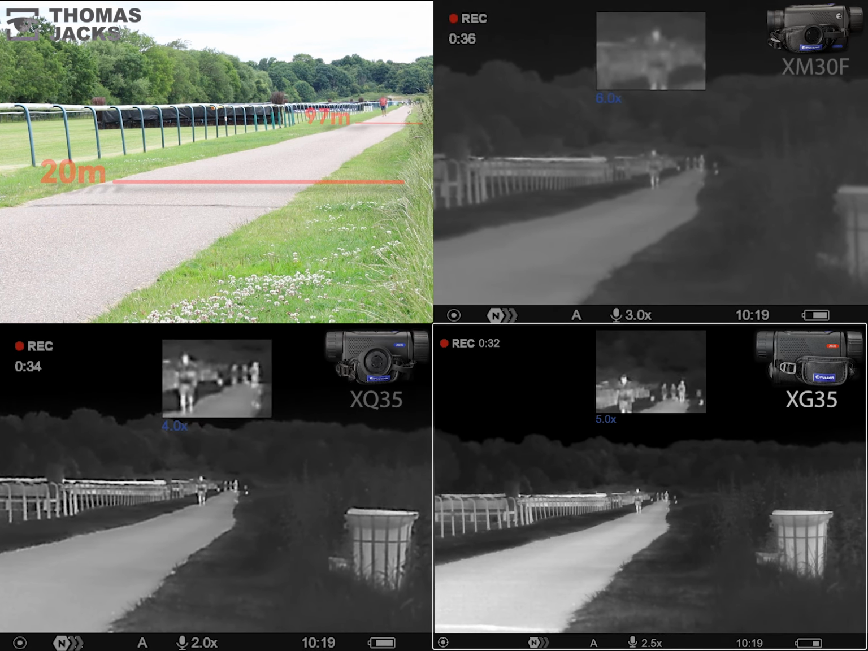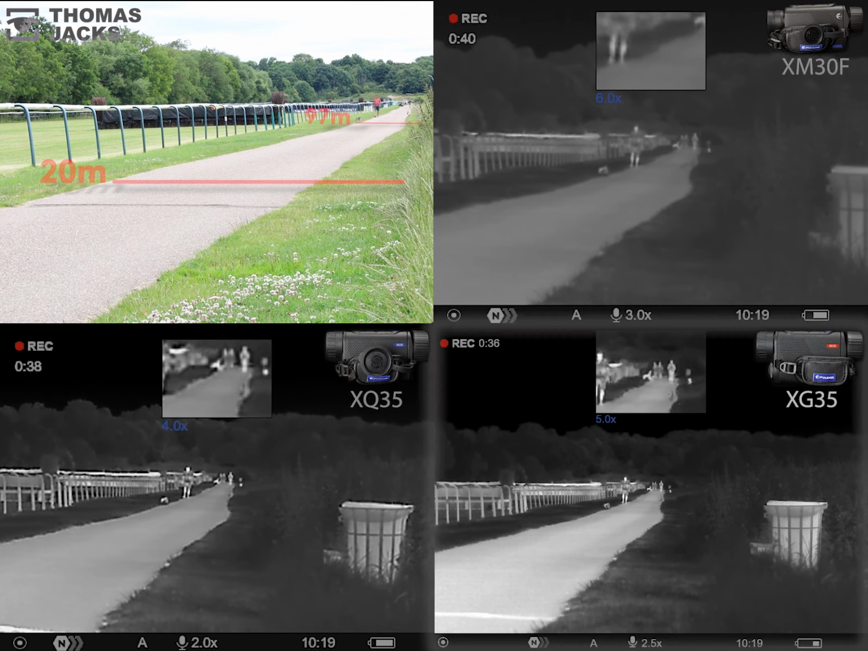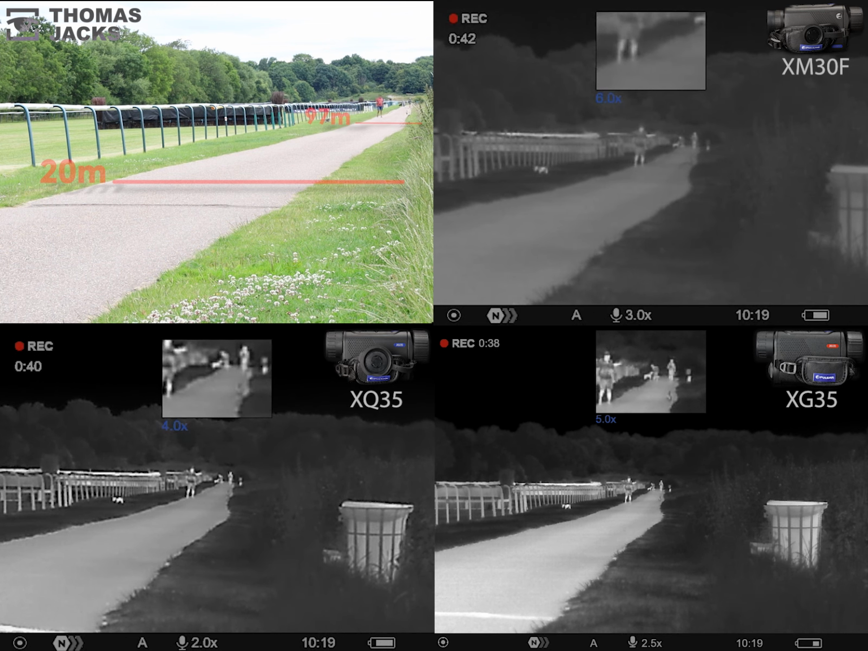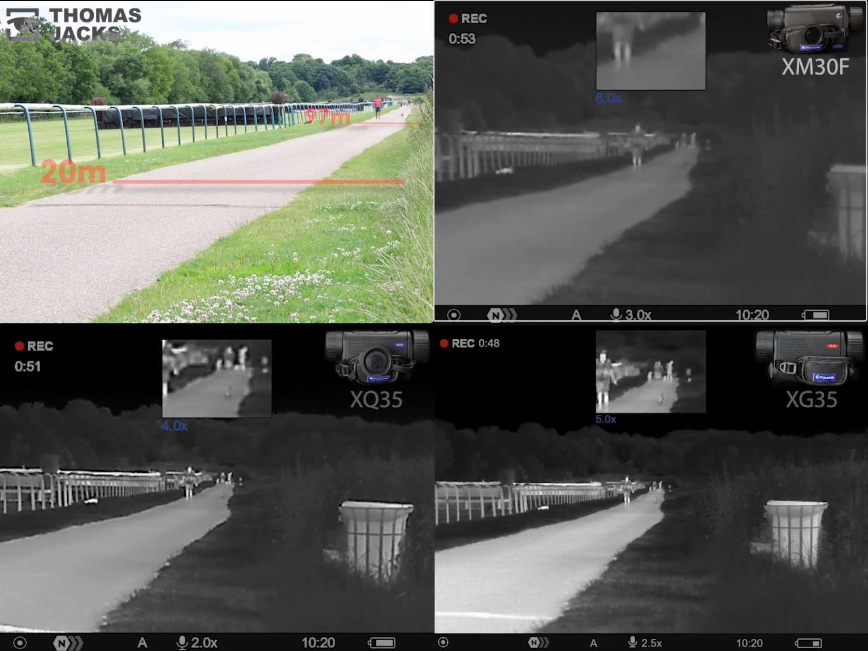But all these Axions recognise they are people and animals at 400 meters, day or night, whereas my camera with its 105mm lens does little more than sense movement in broad daylight. Slowing down the action, our Terrier walker is now coming into the sweet spot for IDing small animals on the XM in these conditions, within 150 meters.